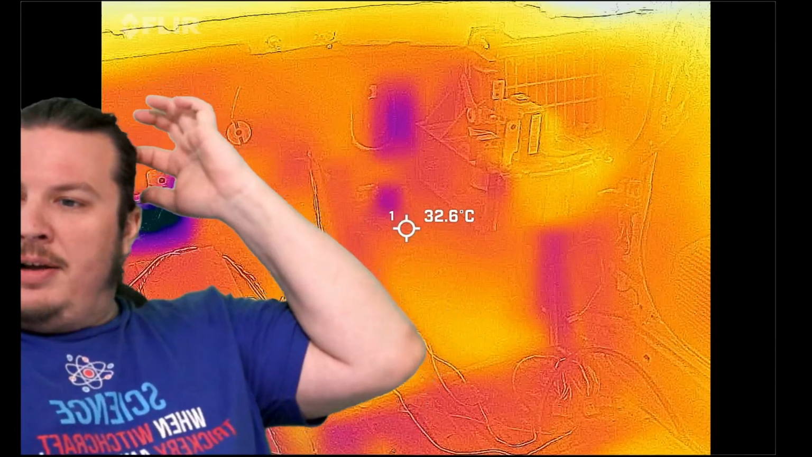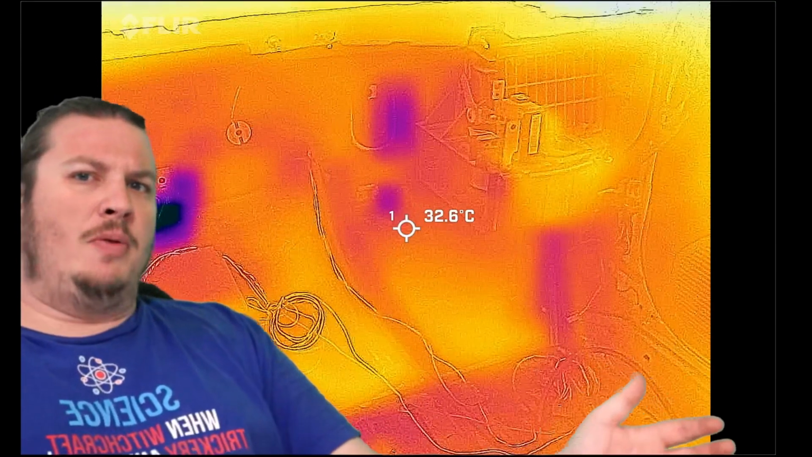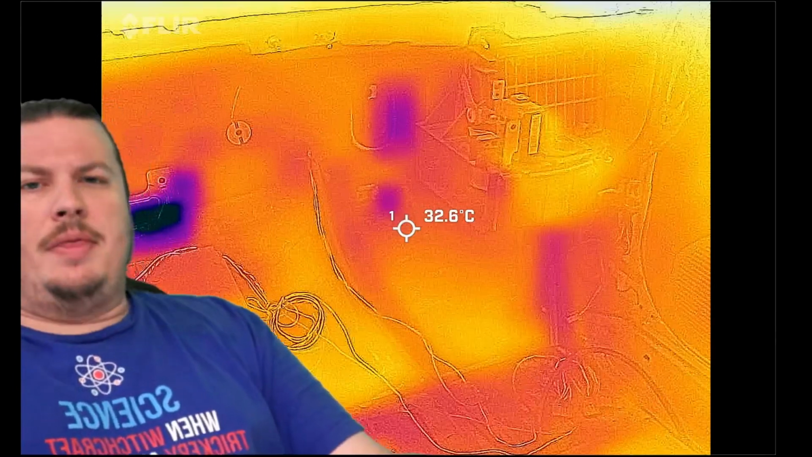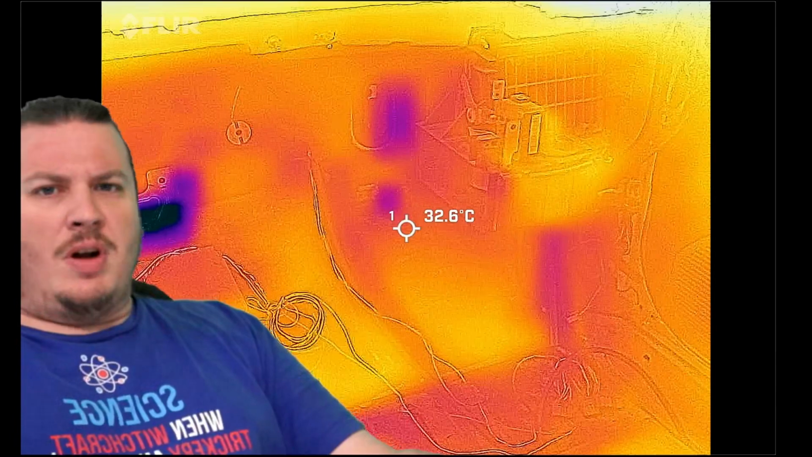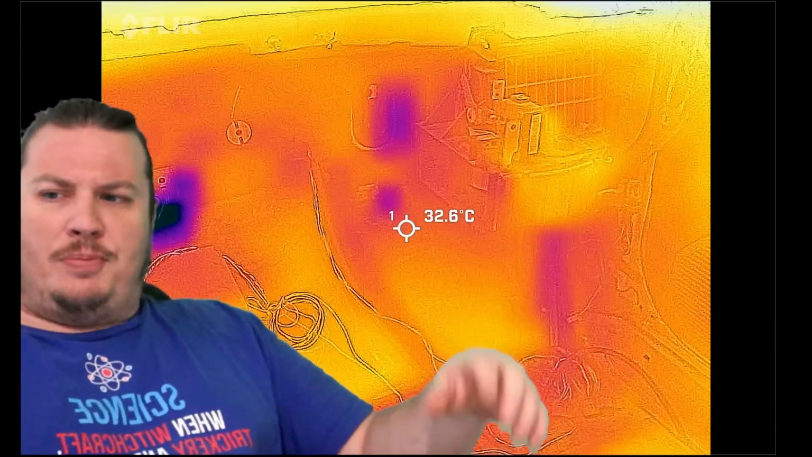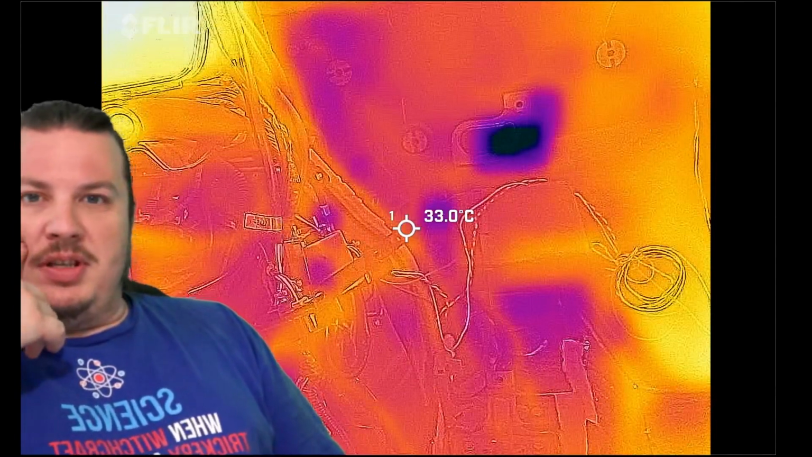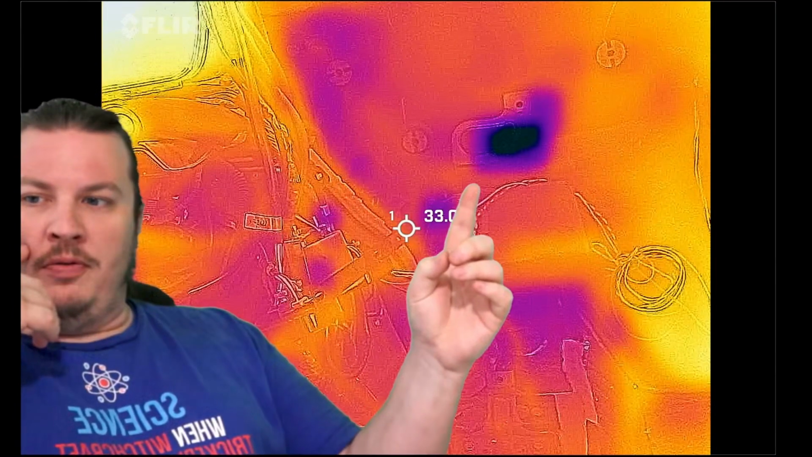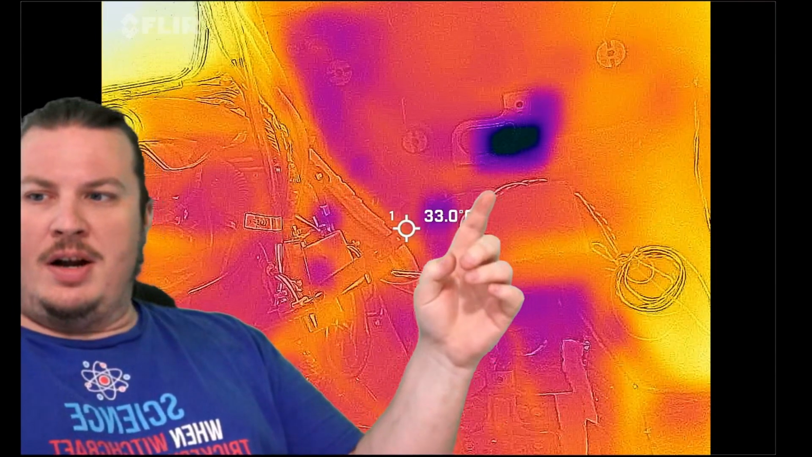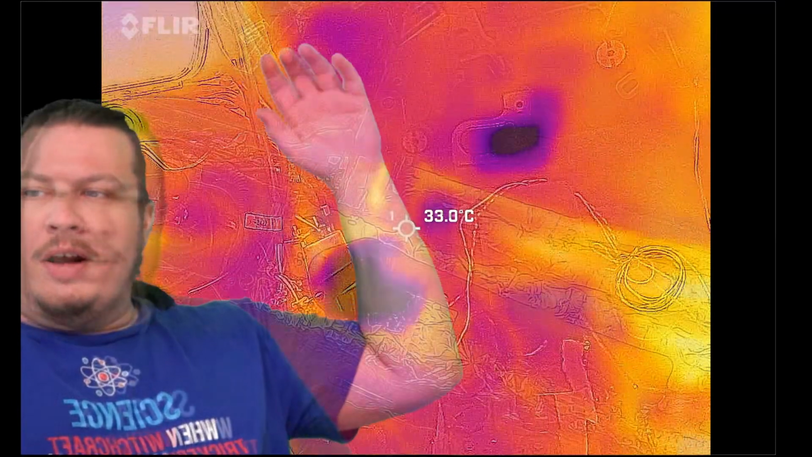You can see everything is about even other than those holes in the firewall, obviously, because there's not going to be that much IR coming through the firewall without the engine running or anything. So everything's pretty even here. Here's another baseline image. You can see the cold spot of the hole for the heater core tubes there. And again, it's just kind of coolish there, kind of warmish over here, and kind of warm over here.